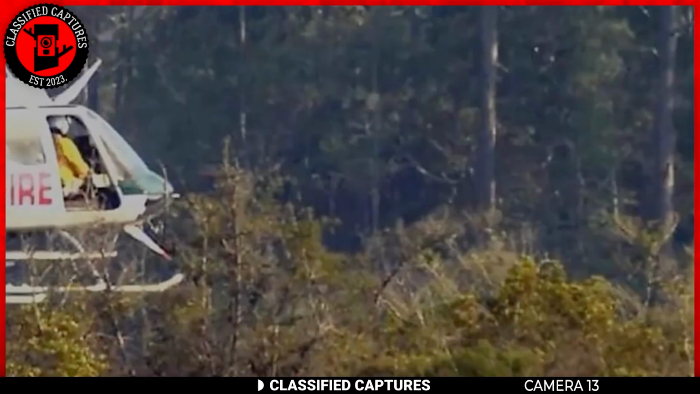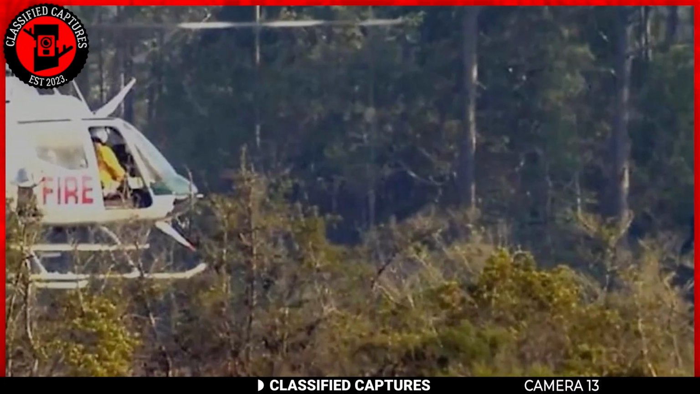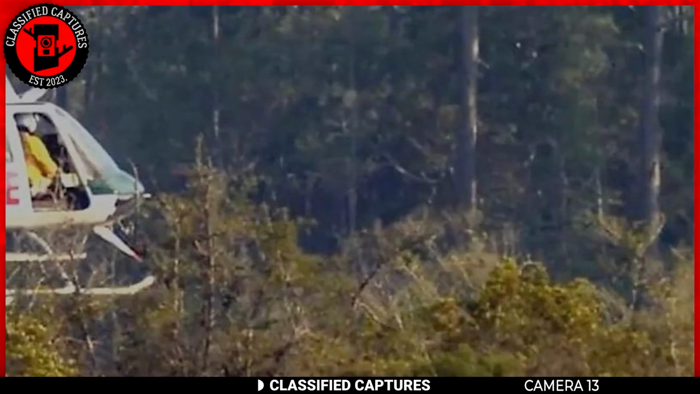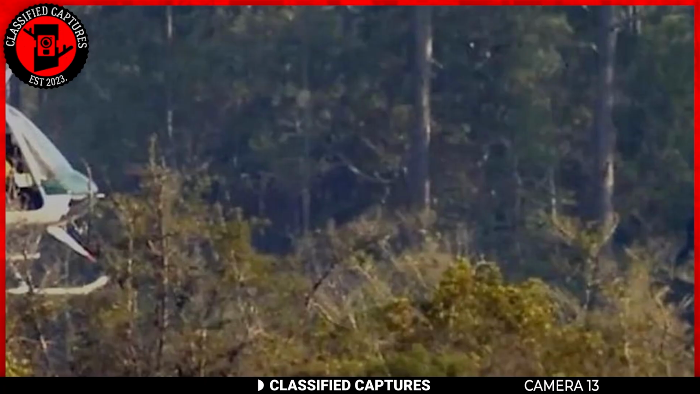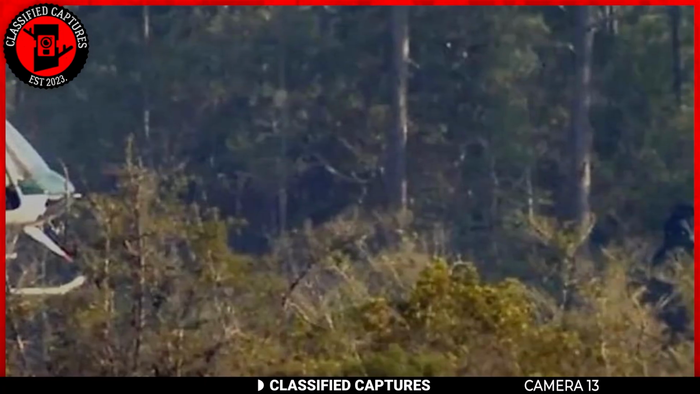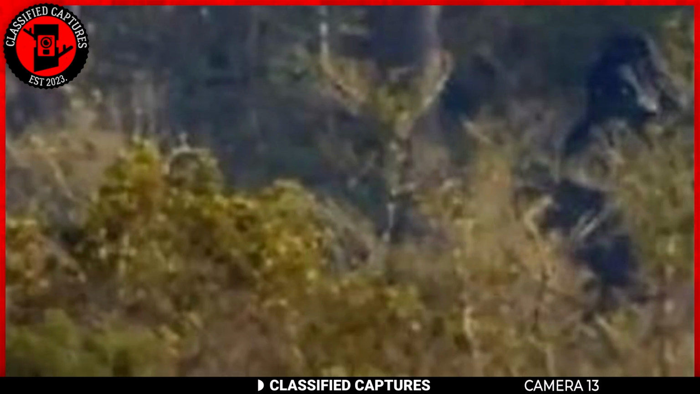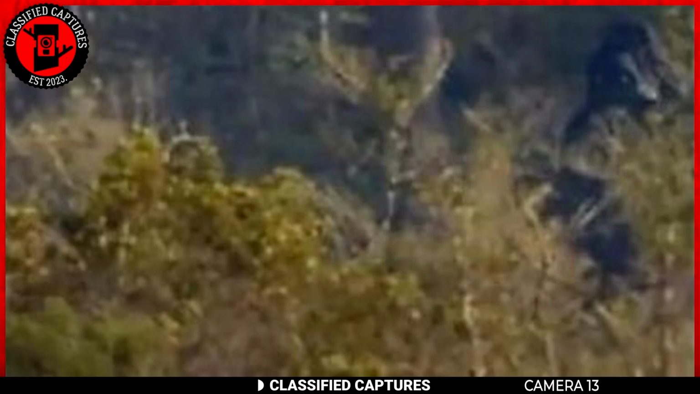Can you spot what's odd in this image? Take a close look. If you guessed Bigfoot, you're absolutely right. On the right side of the image, you can see a massive creature towering over the trees around it. The beast looks to be at least 8 feet tall or more, dwarfing everything in its path. Just take a look at its head. It's distinctly domed, and you can clearly make out its massive arms hanging by its side.